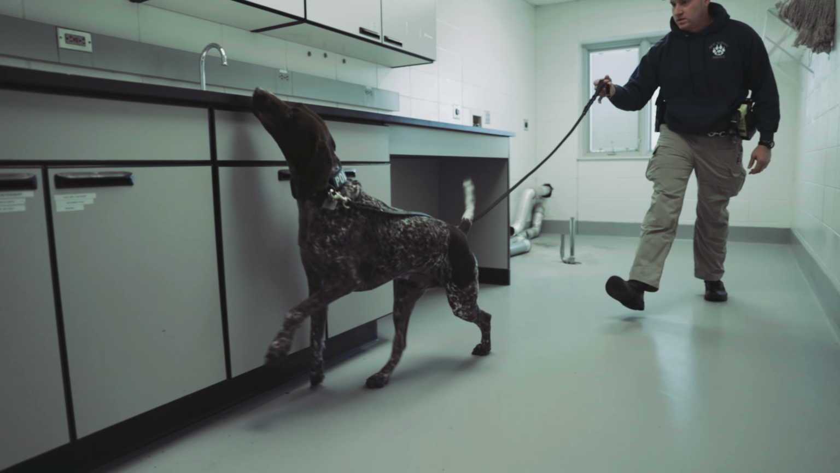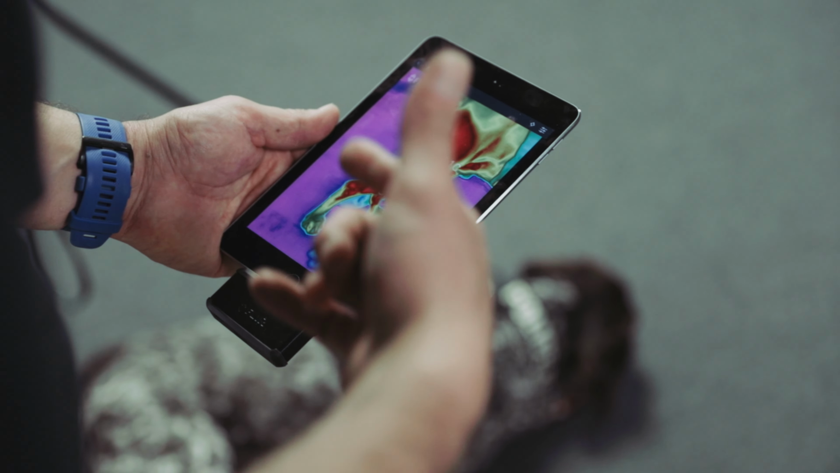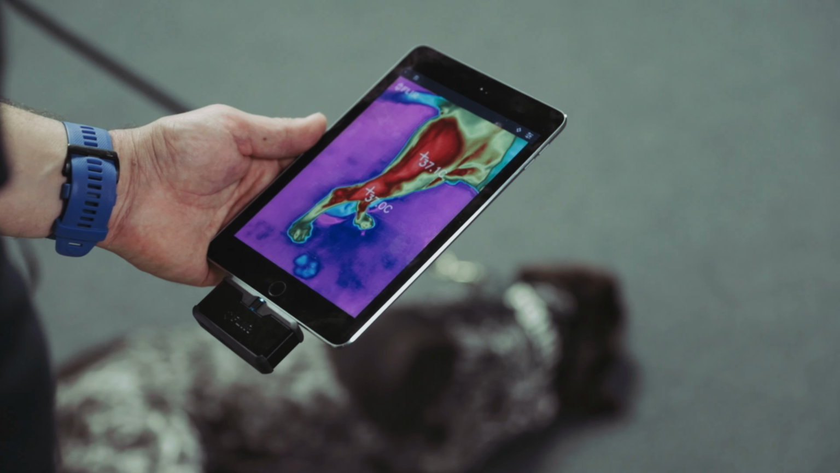The way thermal imaging really works is that thermal imaging cameras detect infrared radiation, basically heat, emitted by living beings and objects. In canines, this can reveal areas of higher or lower temperatures on their bodies, which might indicate inflammation, injury, poor circulation, or other physiological changes. The images produced show a color gradient. Warmer areas are in reds and yellows, and cooler areas are in blues and purples.